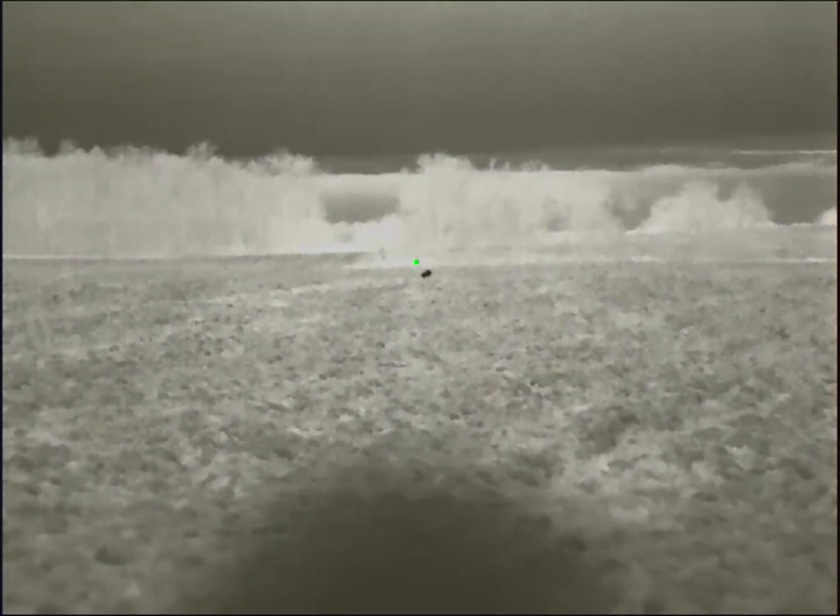I smoked him on the first shot there, but not all that great. He's still flopping around out there, so I'm just going to keep sending him till he stops moving. I have no idea how far this is at this point. I just know it's over 300 yards, so I'm just aiming high. I paced it off. I never did put a rangefinder on it.